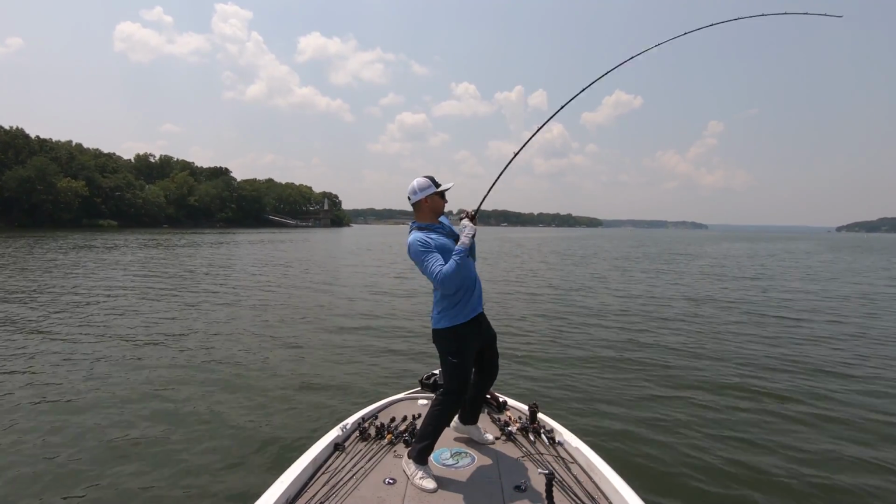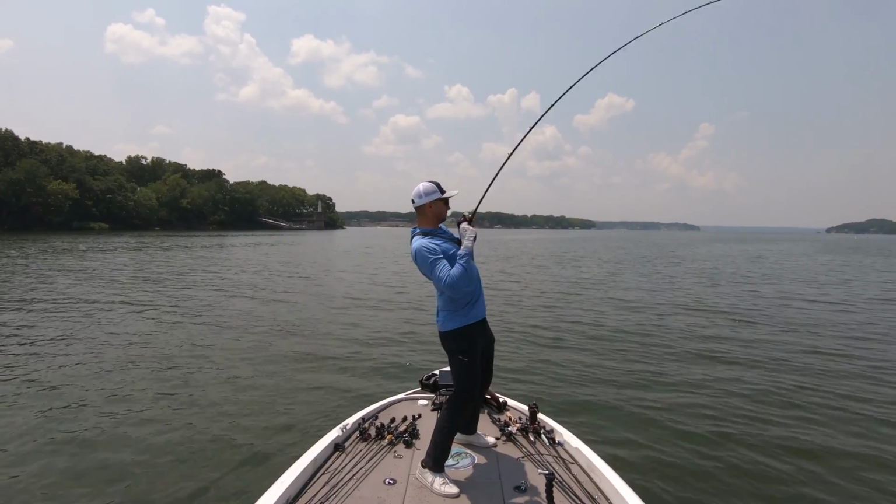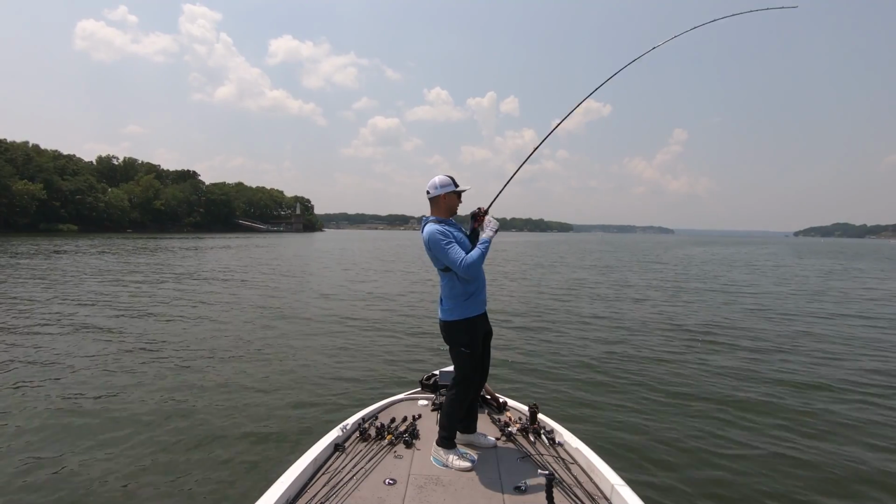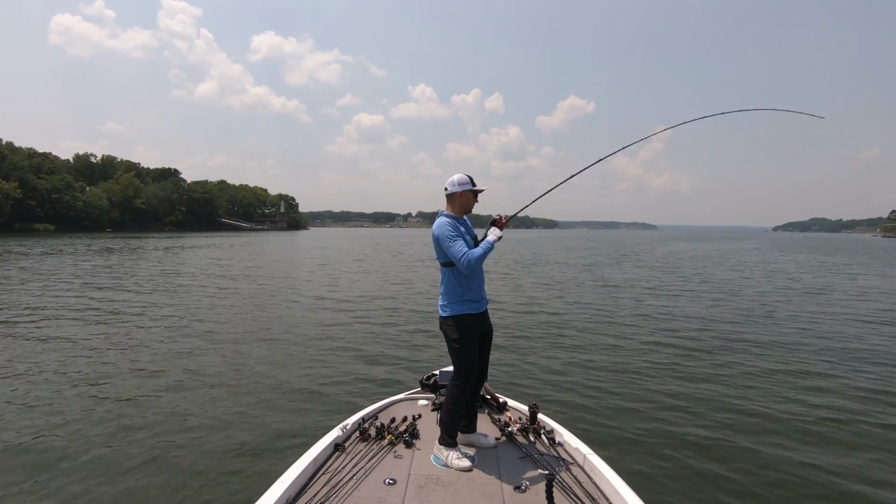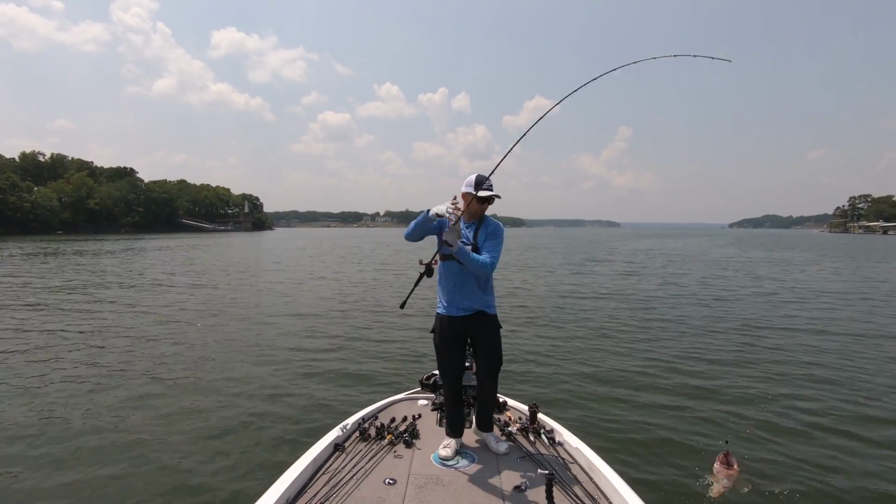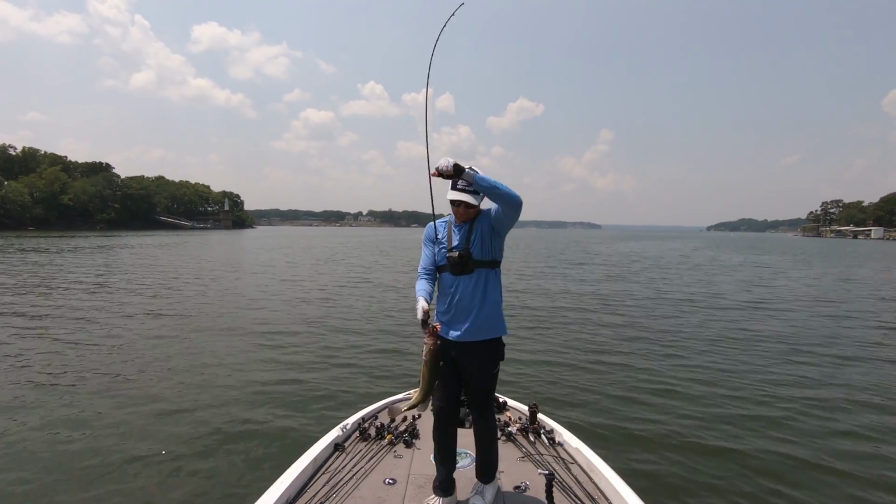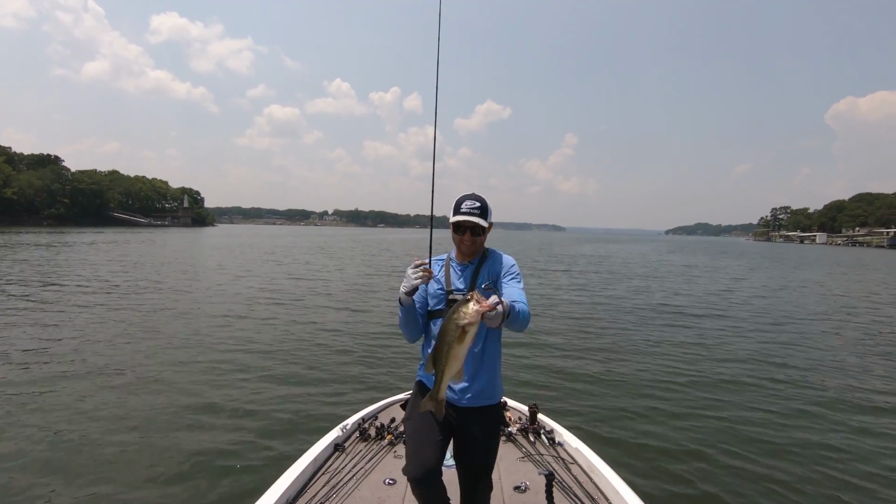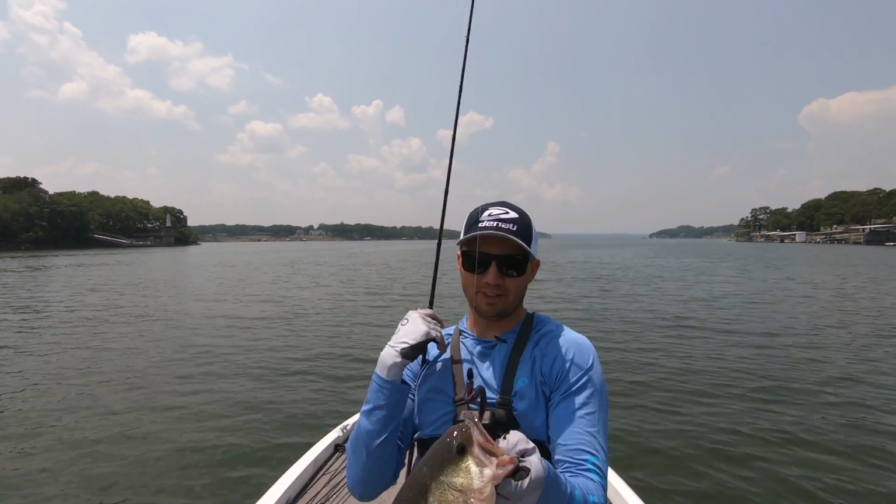Got him, big one, another big one. Stay on there, fish. Swimming right at me. Feels good though when that's at the hook. I can't tell how big it is. Oh, nice one. Solid fish. I mean, dude, they're schooled up here now. That is crazy. Beautiful post spawner right there.